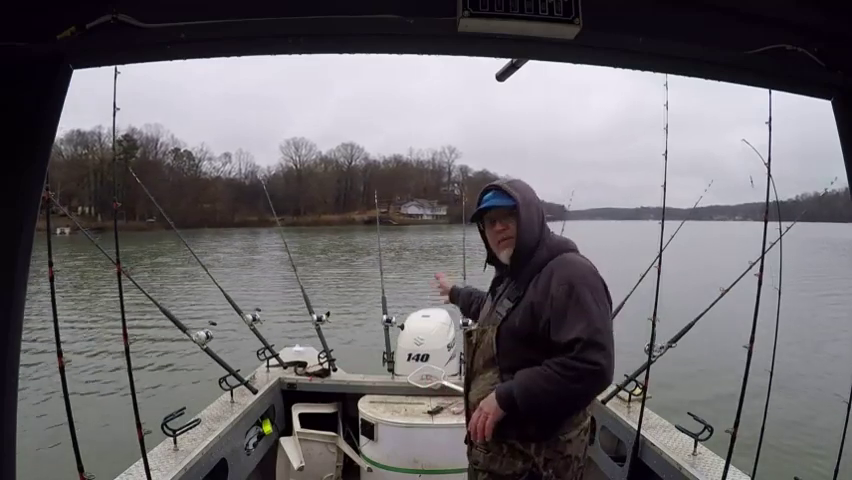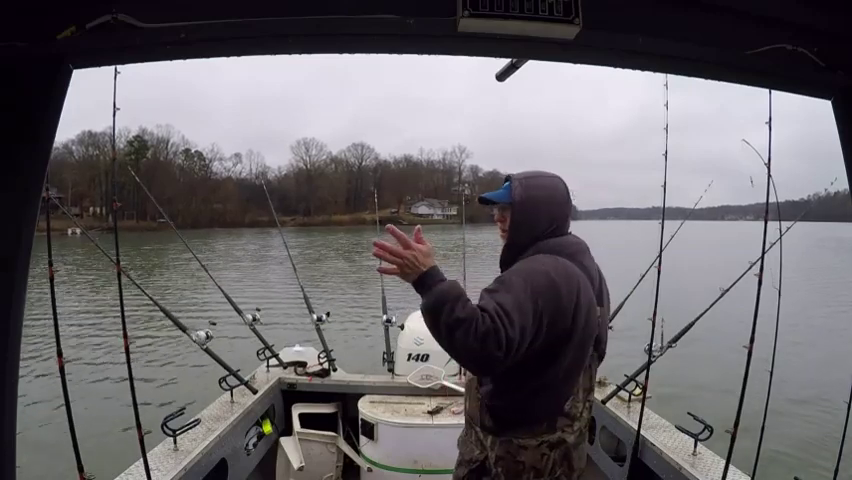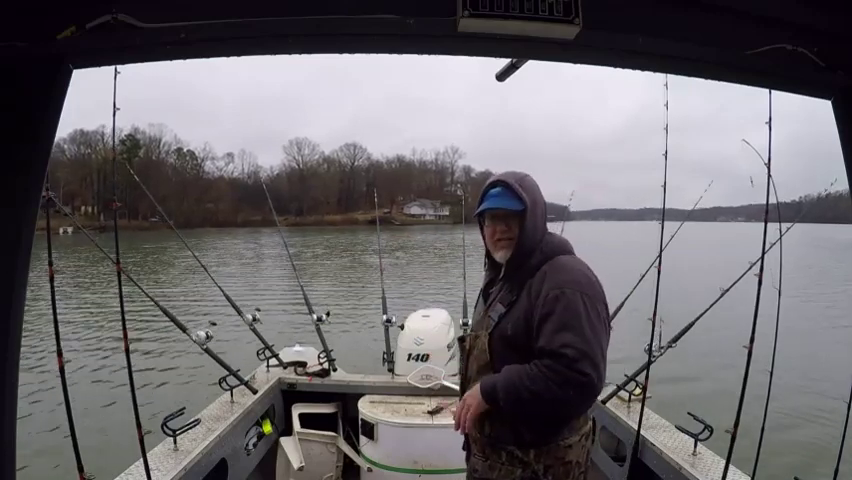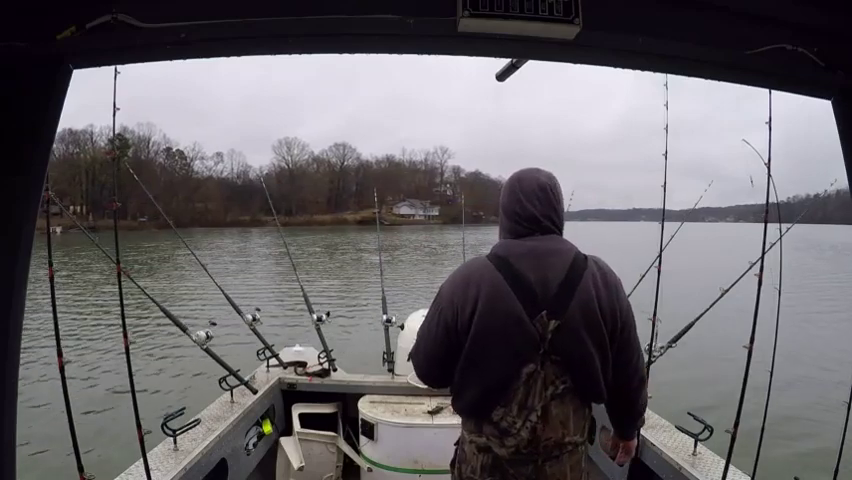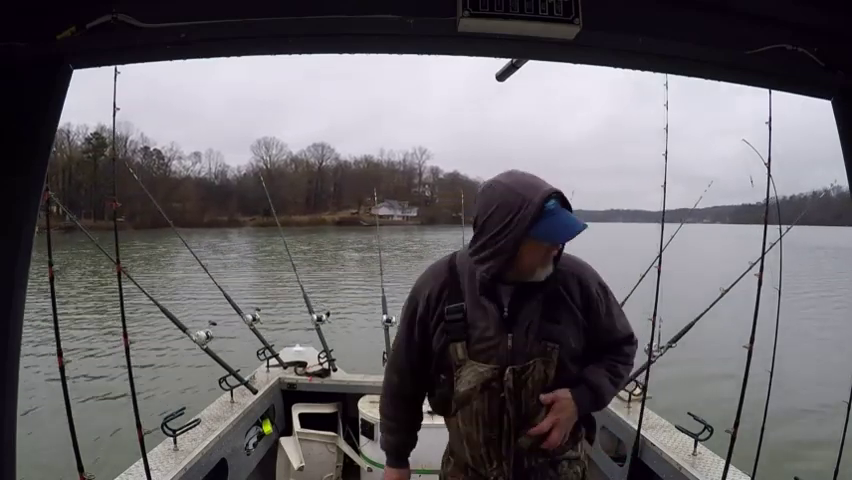The current's keeping the boat pulled pretty straight right now. Got a pretty good wind blowing, so it's going to get the boat rocking left and right, but once the lines are out, I don't care. I'll be fine with that. Alright, hopefully we can pick up a big fish here in a minute.